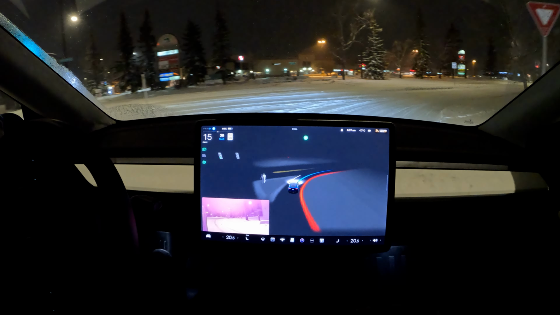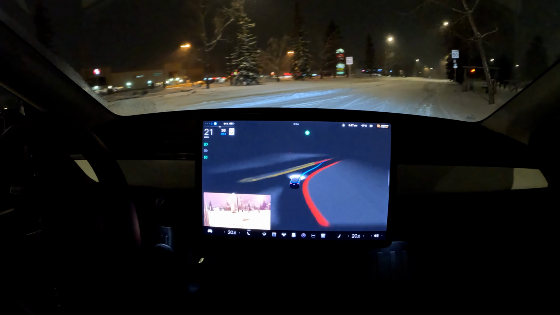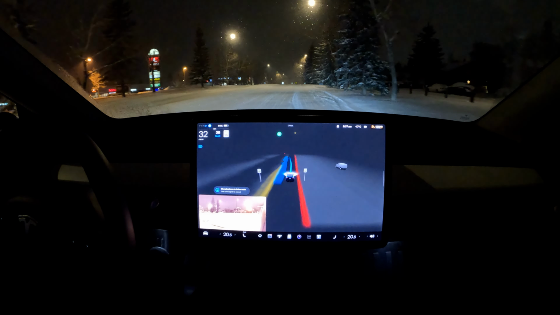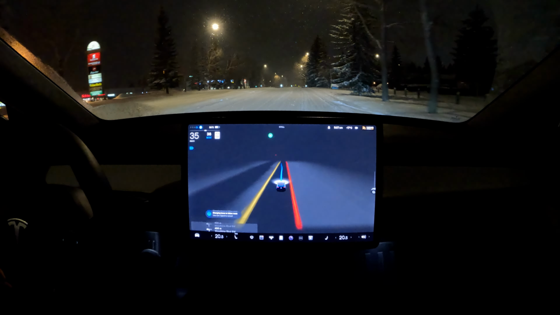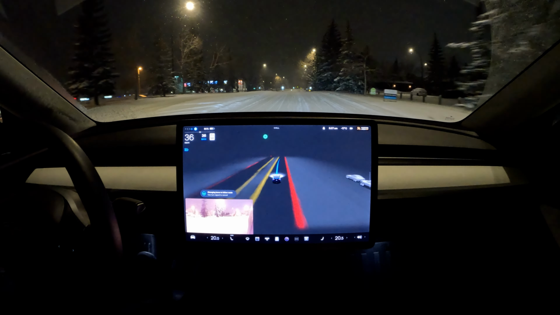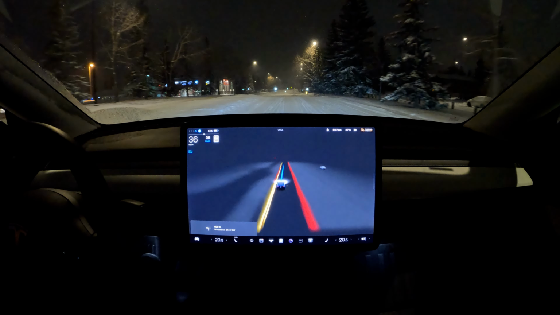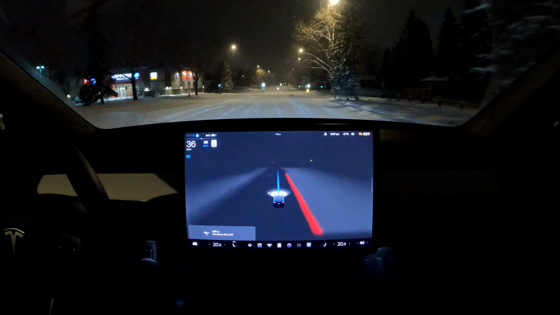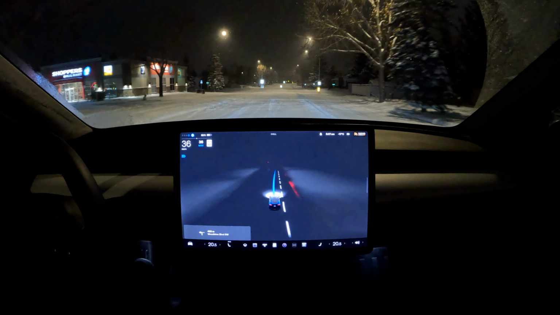Nice. And I'm very confident to leave it on right now. So it does that very nicely. I am so happy with that one. Last time it was just going too fast for my liking, and we had to disengage, and we were sliding a little bit, so that wasn't good. But this time around it was really good.